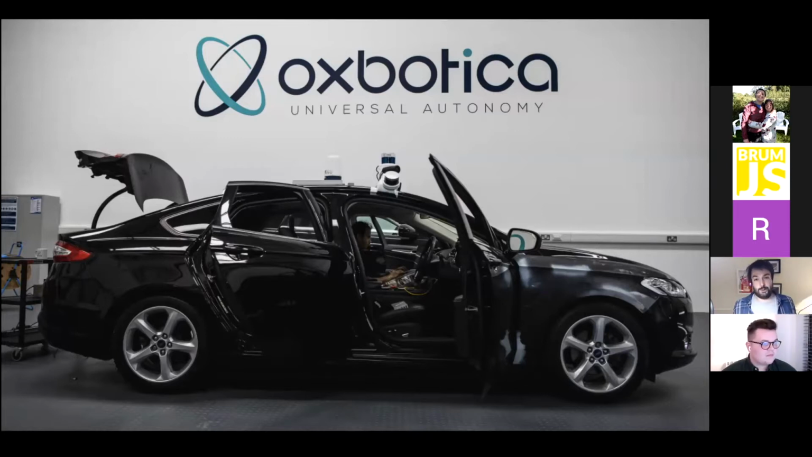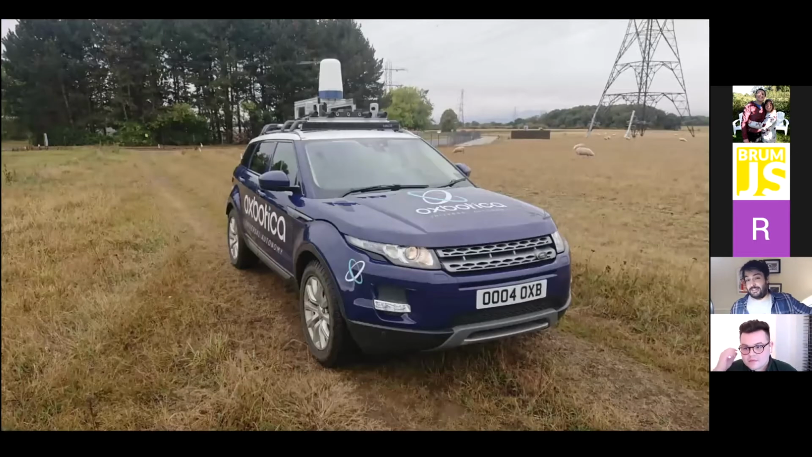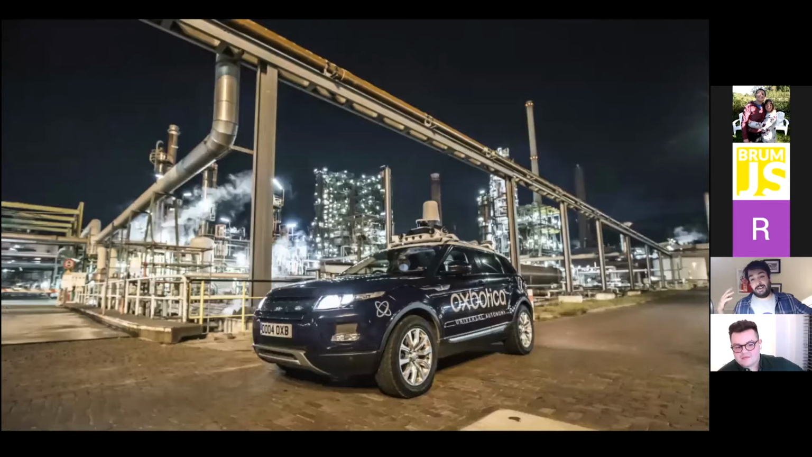For example, these are 5 cars that drove in full autonomy around busy streets in London. The same software runs a few days later in a field in Oxfordshire, where instead of navigating buses, you're navigating sheep. And that's the same car working in an oil refinery at nighttime. There are some really cool challenges with that.